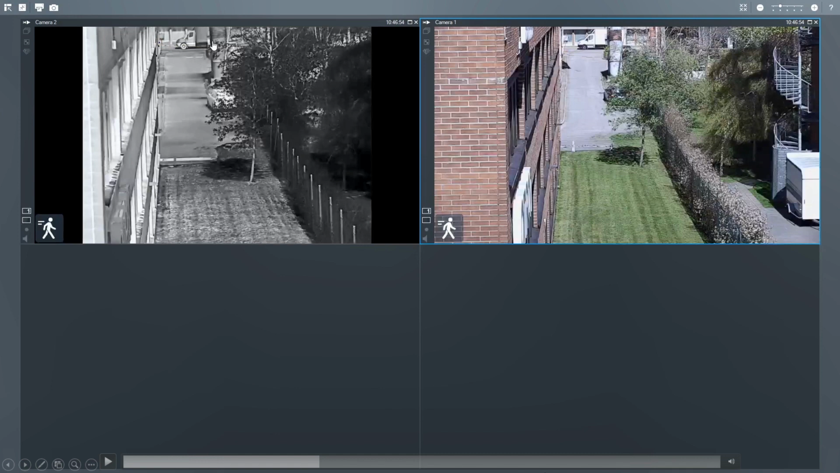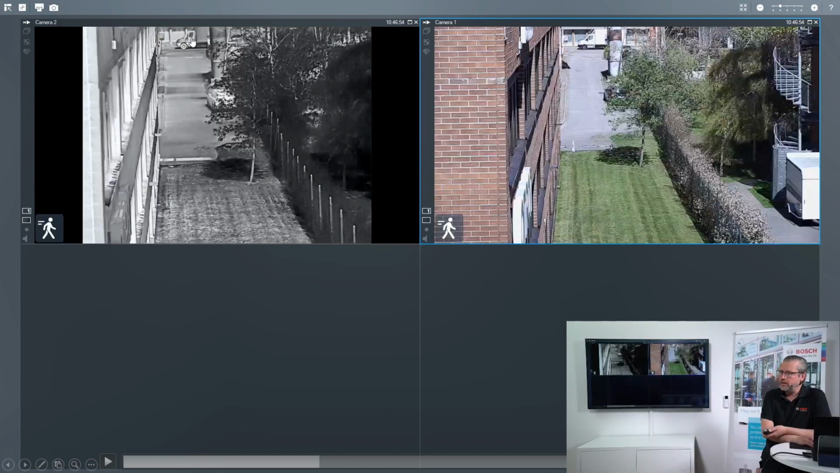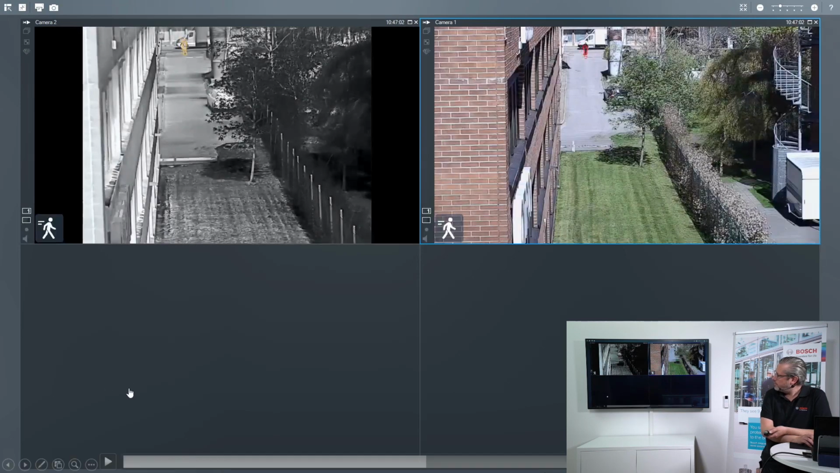If you look up here, the distance to this car running on this street is approximately 225 meters. So the MIC 9000i that has both an optical block and a thermal block, you will see very soon that you have an object coming into the scene that will create and generate an event. And this event that you see right now is detected in the thermal one and in the optical one.